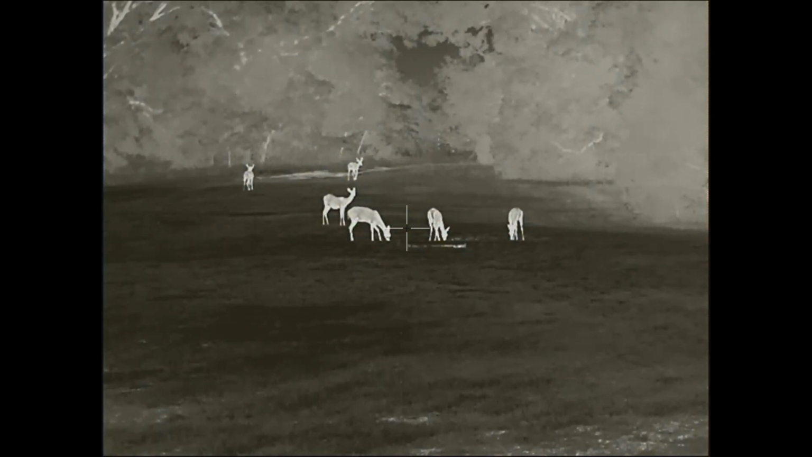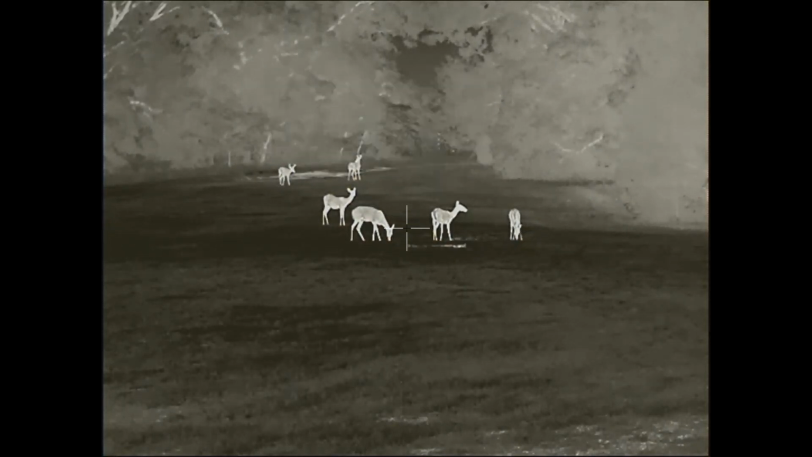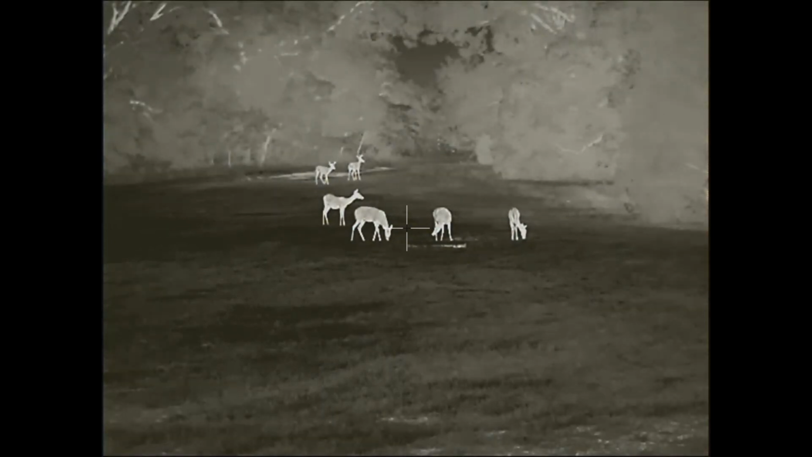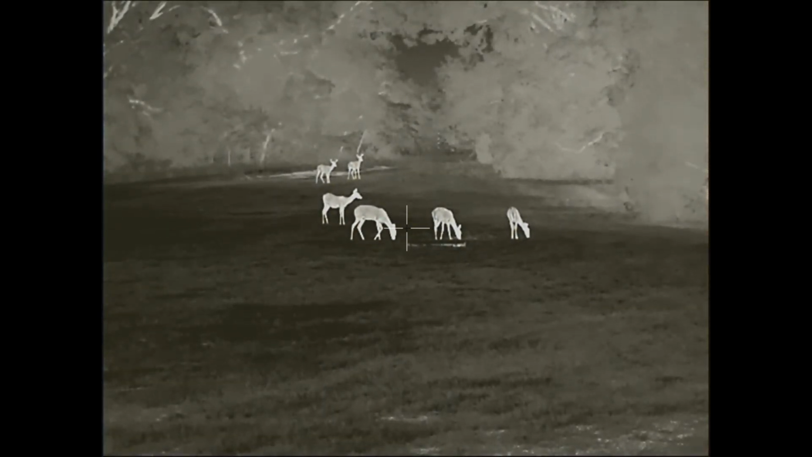This is rated for up to and including a 30-06 or a 338 Win Mag. Now, in the past, I think Bering was saying 308 on a lot of their stuff, but I looked here. All the Super Yotes now say 338 Win Mag or 30-06. So that's nice to kind of bump that up a little bit.